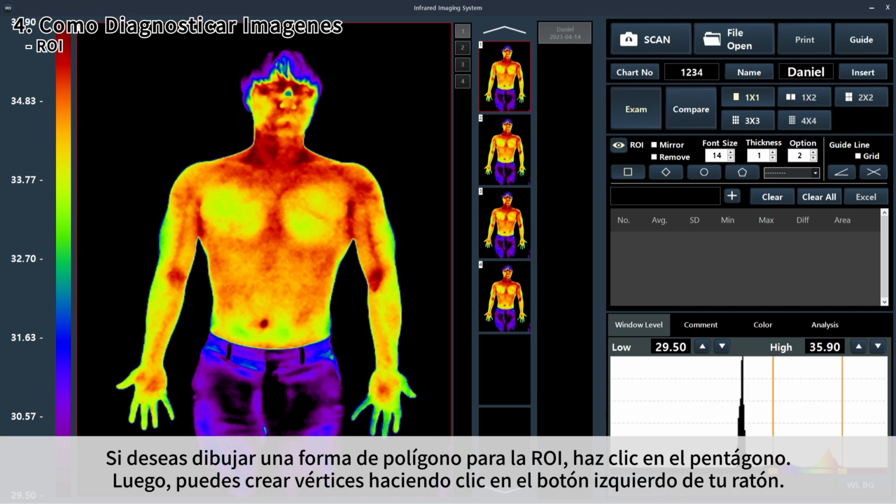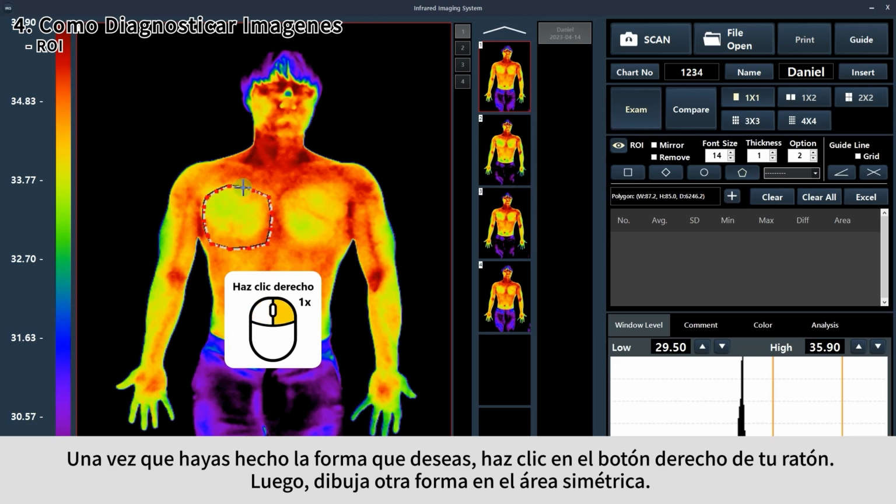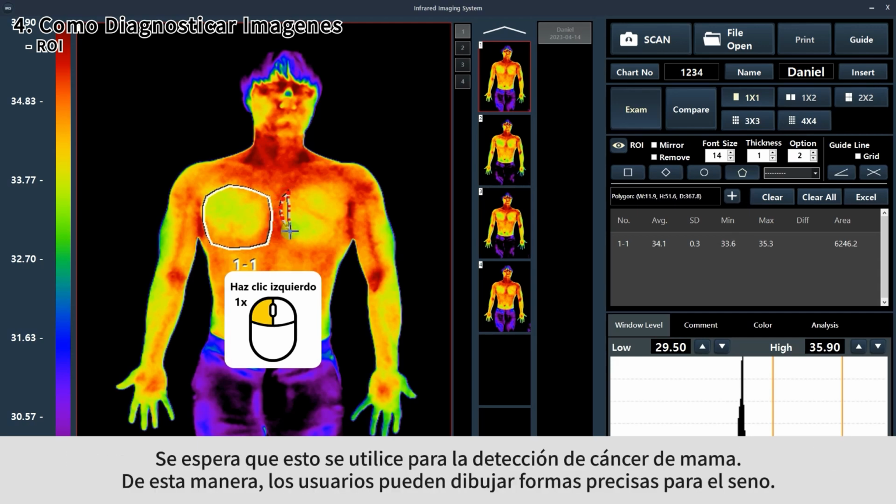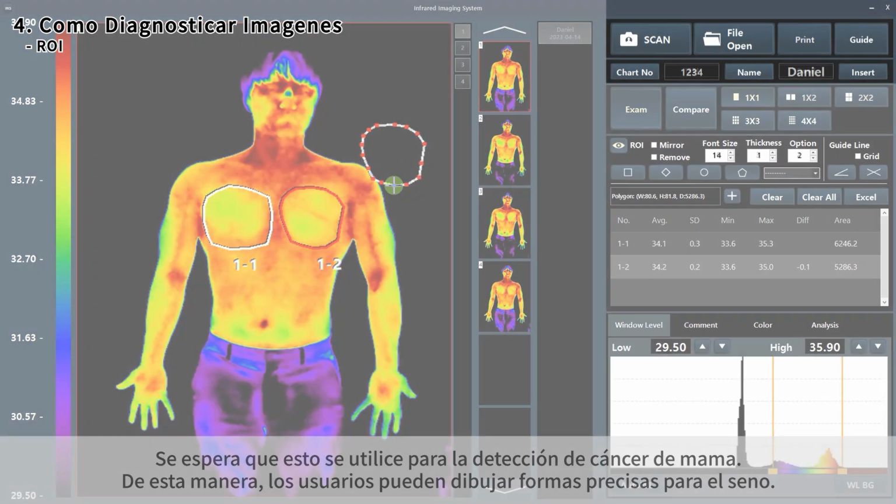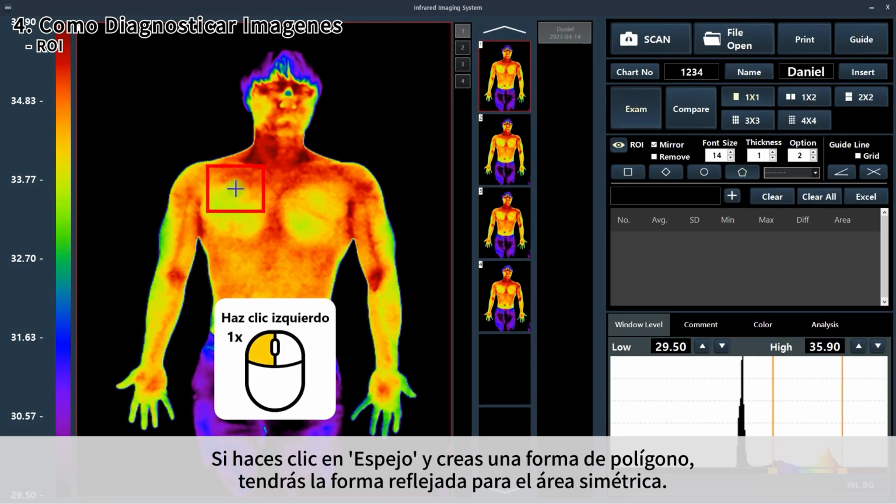If you want to draw a polygon shape for the ROI, click the pentagon. Then you can make vertices by clicking the left button of your mouse. Once you make a shape you want, click the right button of your mouse. Then draw another shape on the symmetric area. This is expected to be used for breast screening. In this way, users can draw the accurate shapes for breast. If you click mirror and make a polygon shape, you will have to mirror the shape for the symmetric area.